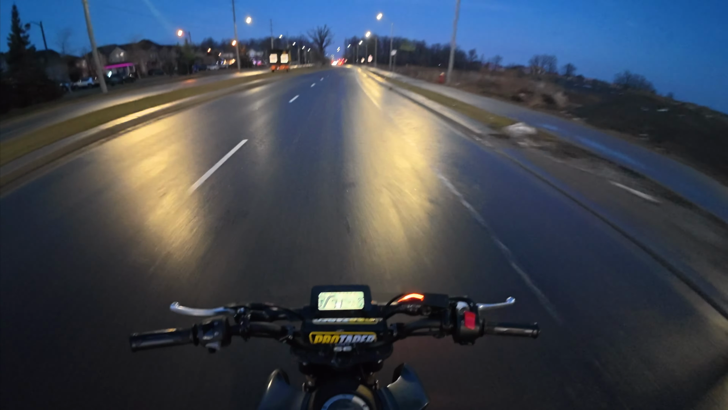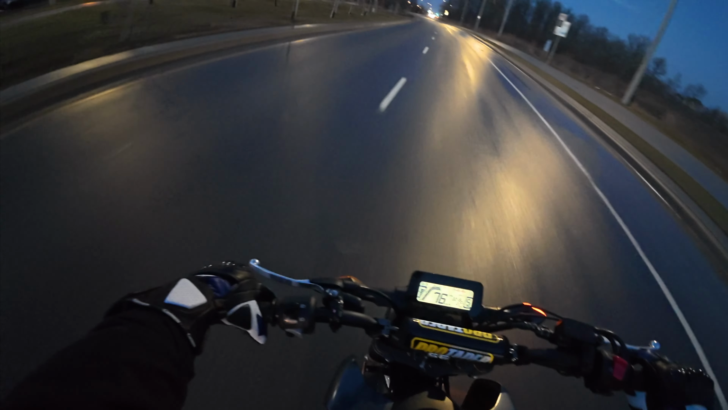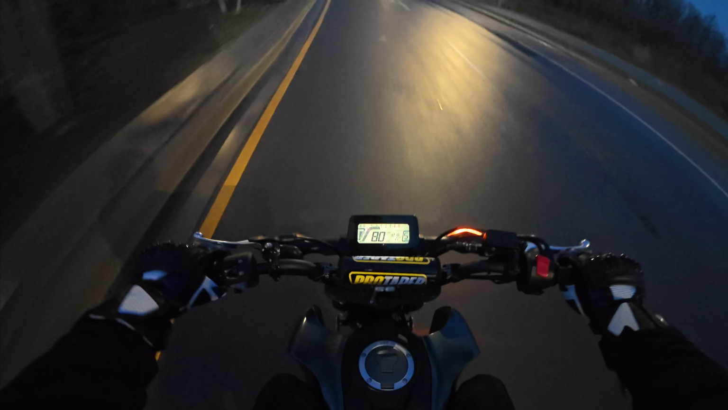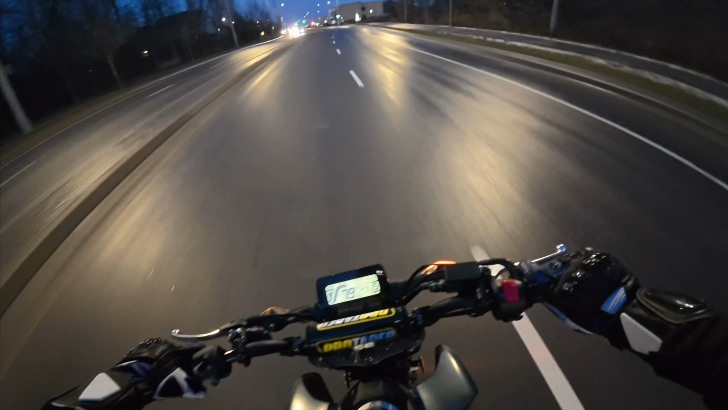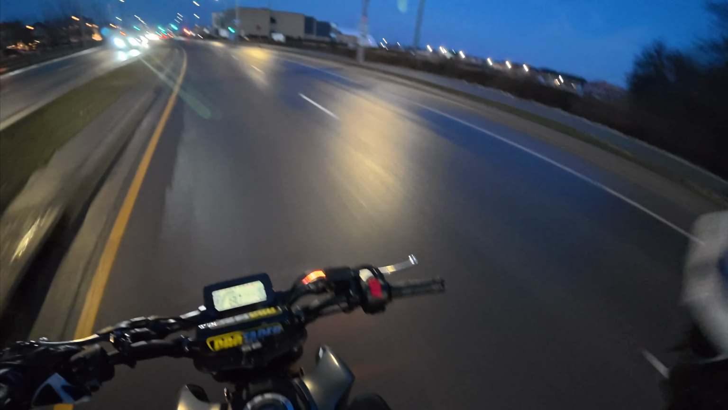I know you can't hear me when I'm riding this fast, so I don't really want to talk. But if you can, I'm on a bone stock Grom with ProTaper bars. Everything else is stock.